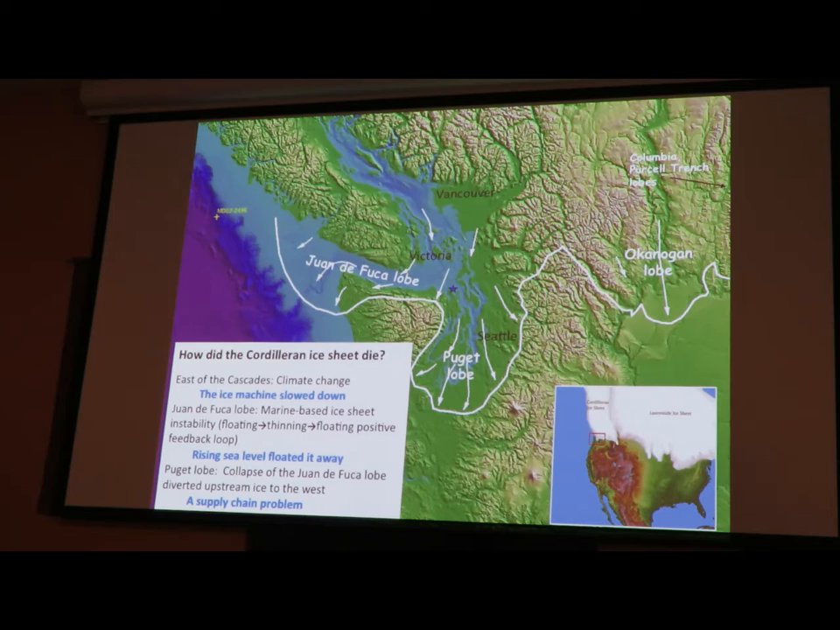and ask, how did the ice sheet die? And I think we get different answers for different places. And I want to step across the landscape and look at the possibilities. East of the Cascades, climate change, I think, is directly responsible. Glaciers are fed by big ice makers someplace up higher to the north, flow south. You turn the ice maker down, the glacier goes away.